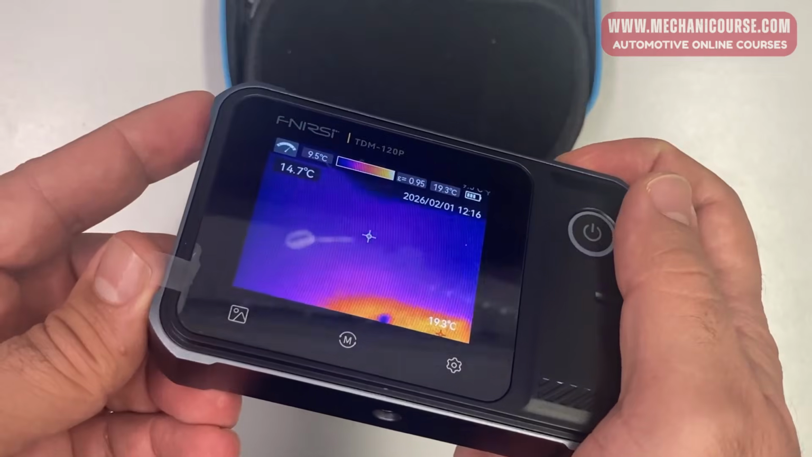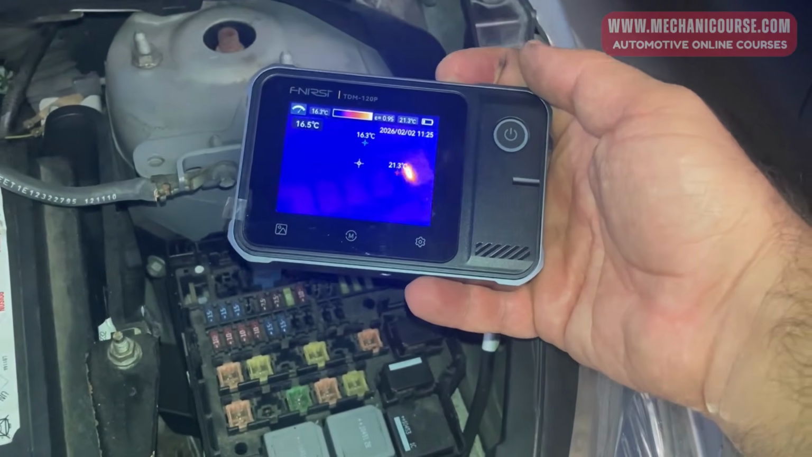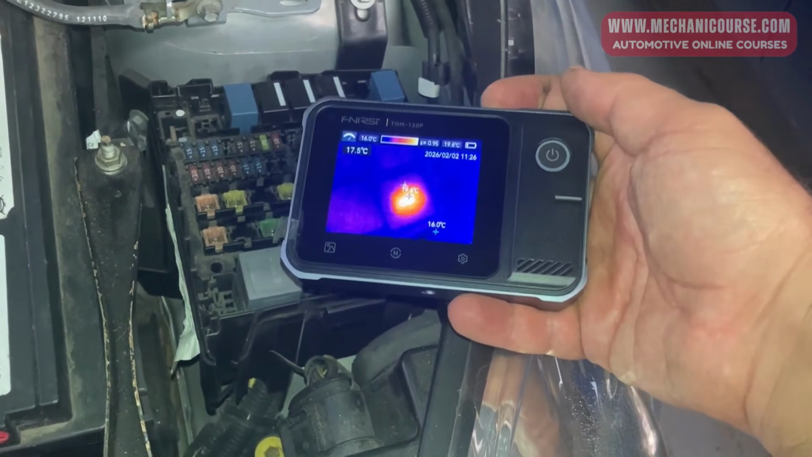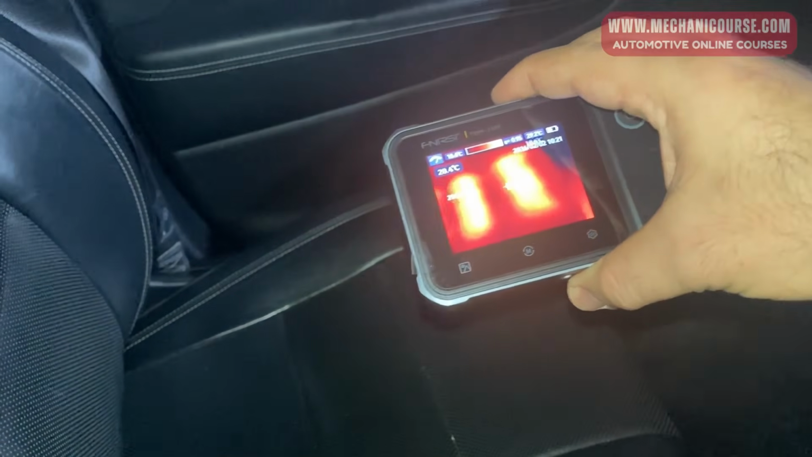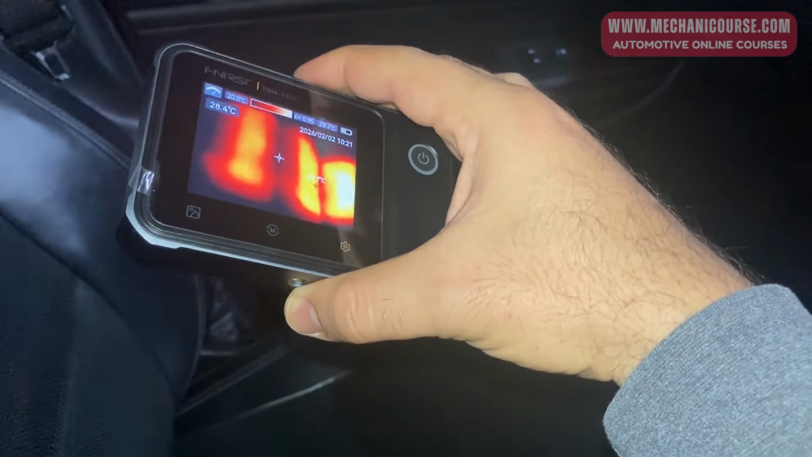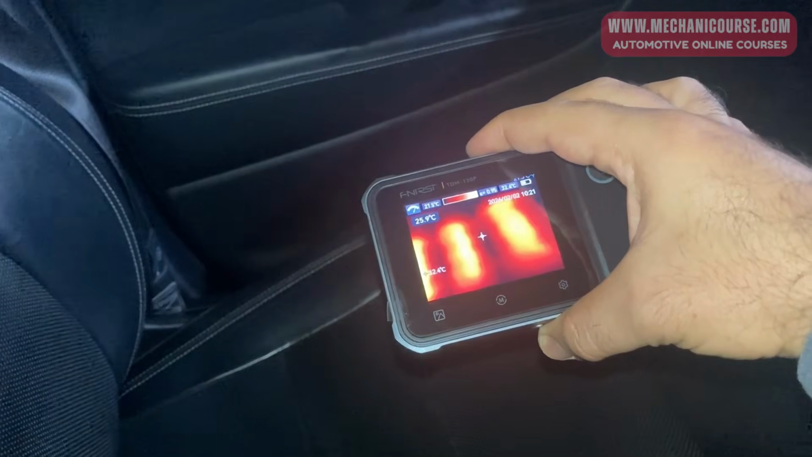Now let's talk about where this tool becomes extremely useful in automotive diagnostics. One of the best uses for thermal imaging is electrical system diagnosis. When electrical components have excessive resistance, they generate heat. For example, if you suspect a poor connection in a fuse box, relay, battery terminal, ground connection, or power distribution module, you can simply operate the circuit under load and scan the area with the thermal camera. Instead of spending time disassembling multiple parts and performing voltage drop tests everywhere, the thermal camera can quickly guide you to the suspicious area. This can save a lot of diagnostic time.